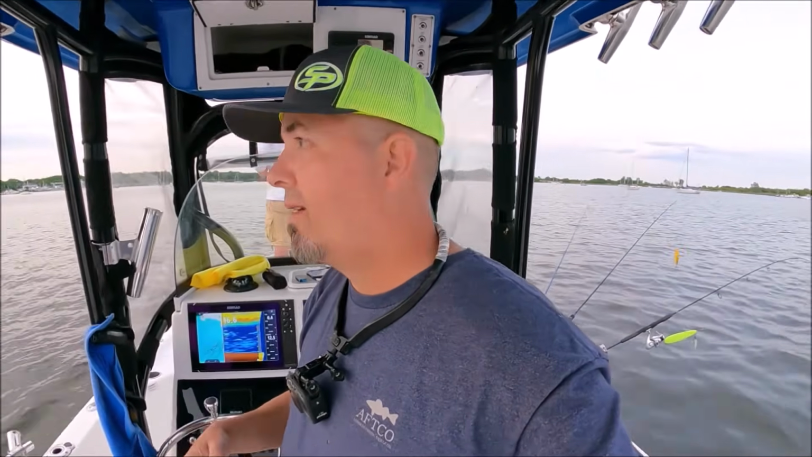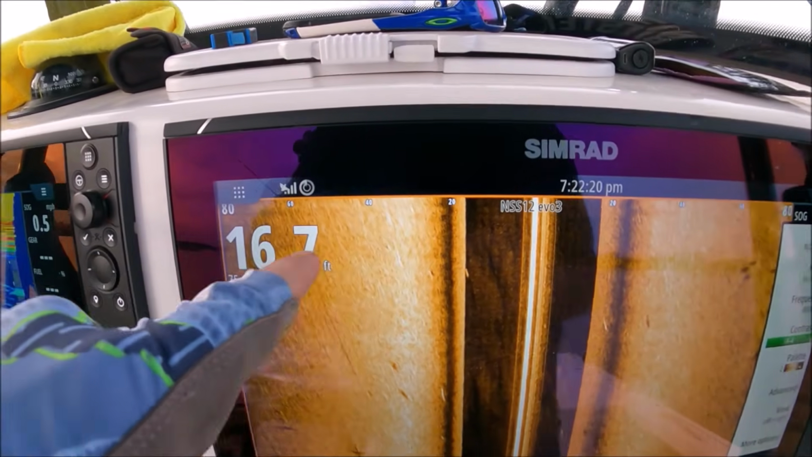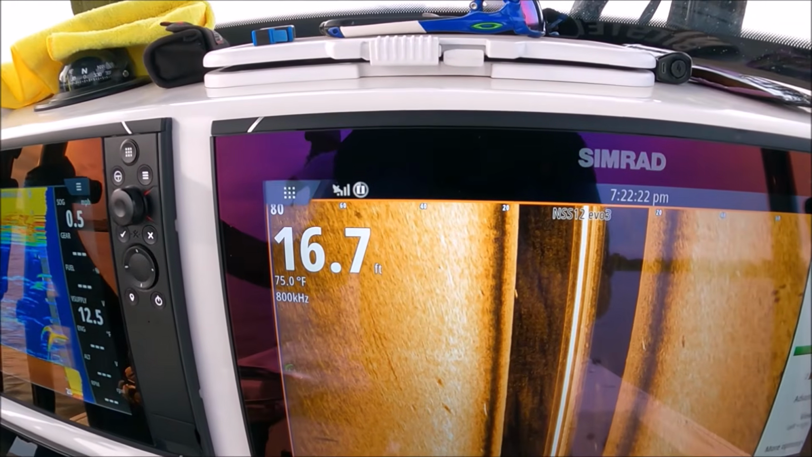So it's down and to the left, not just to the left. I know it sounds confusing, but it's actually easy. All you have to do is take this number minus your depth, and that's how far that fish is off to the left.